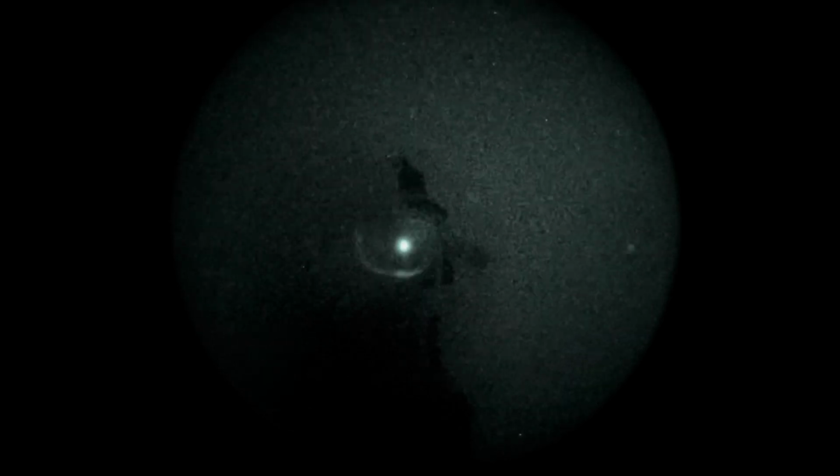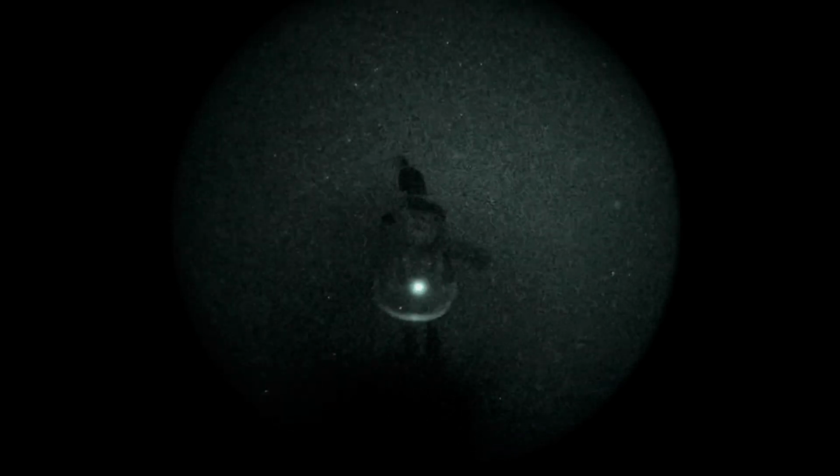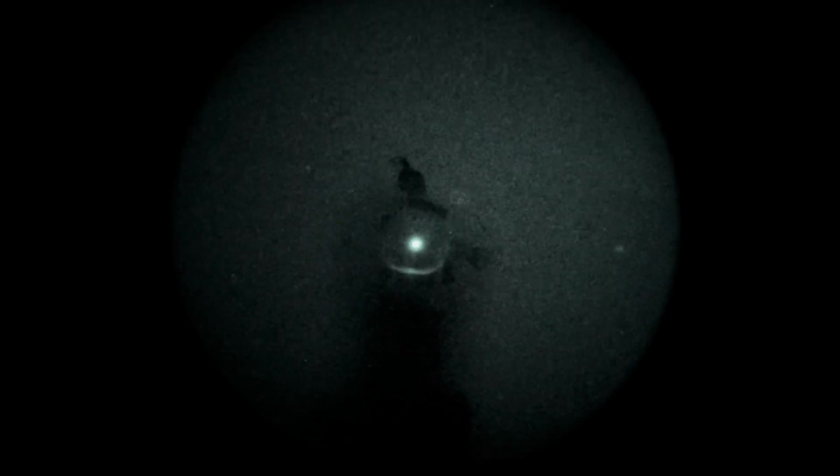Even through the bloom, you're able to make out the features. The light transmission through the glass is very clear. I'm holding it very close now to the NOD, and we can pick out his various little features there. I wouldn't go any higher than this, obviously, since it's blooming, but that's the general performance.